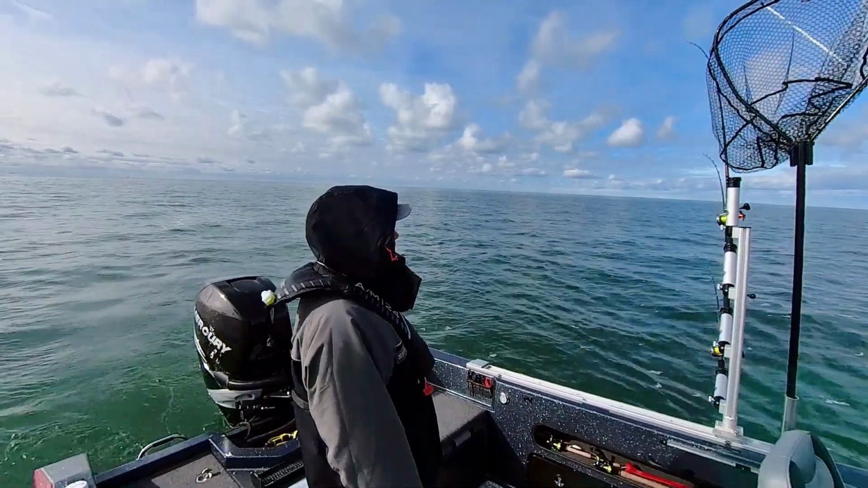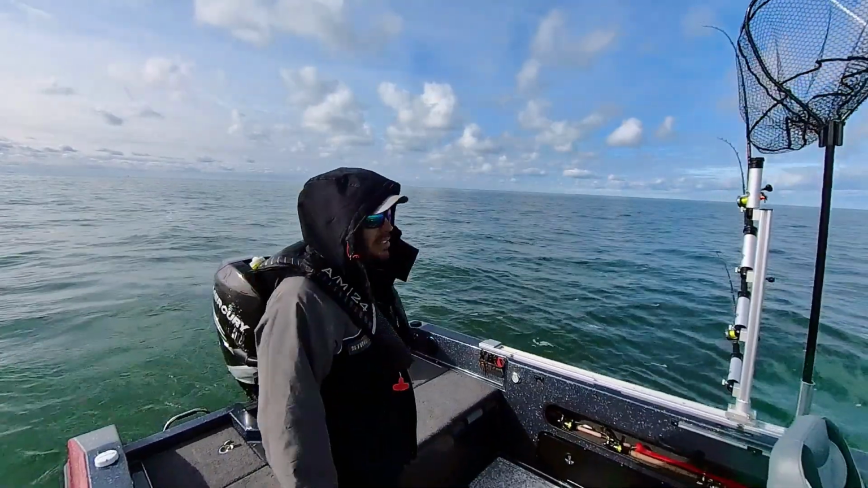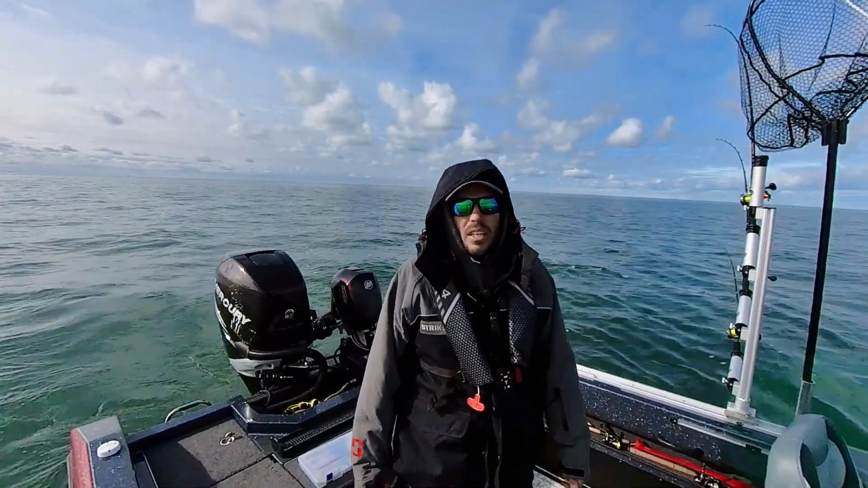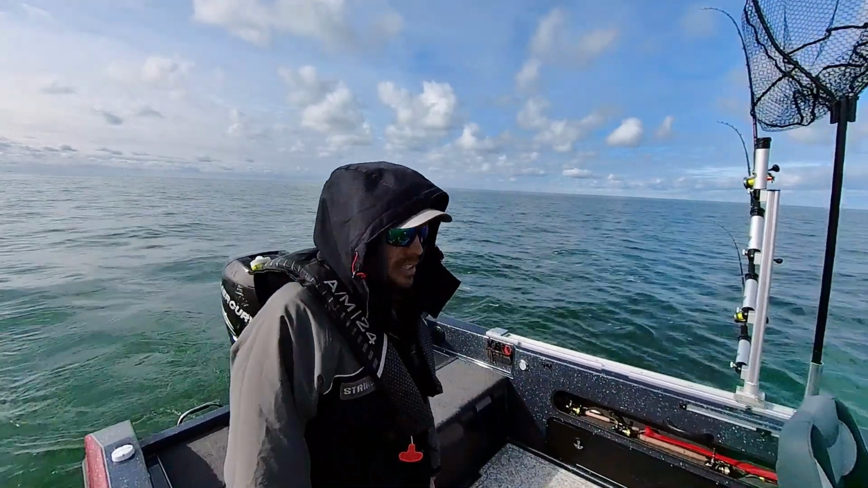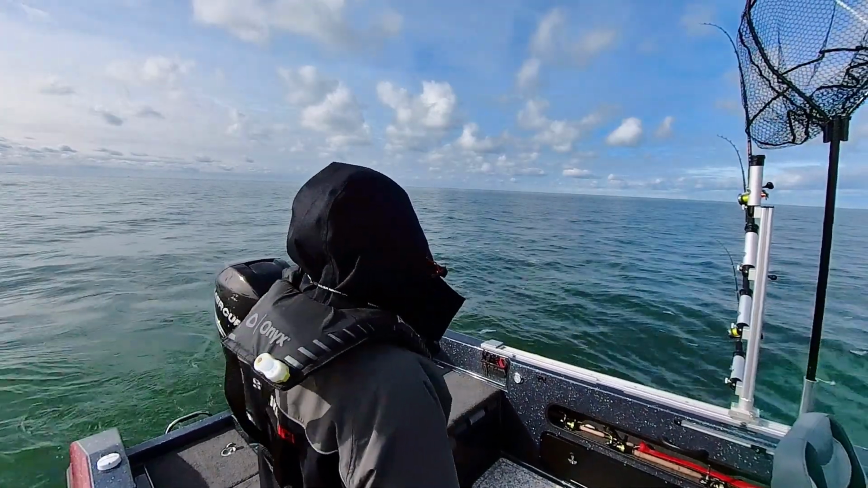Hopefully we don't get shot at. Lots of diver ducks and old squaw flying around right now. Trying to give the duck hunters the respect they need and deserve, and steer clear of them. So we'll see what comes of it.